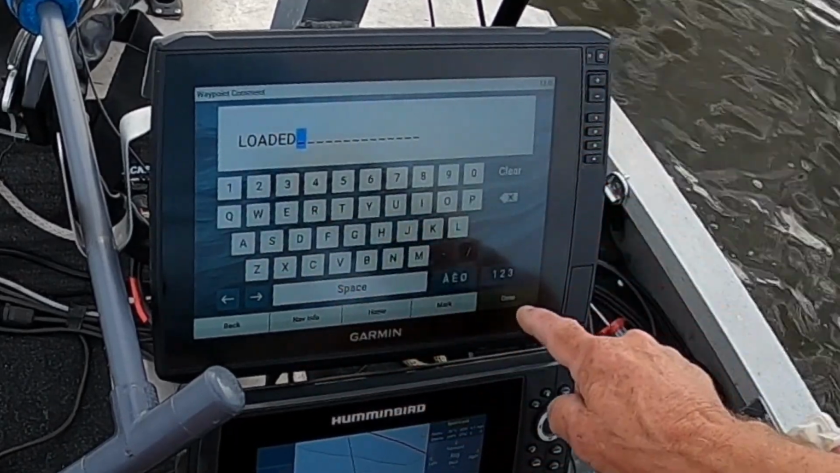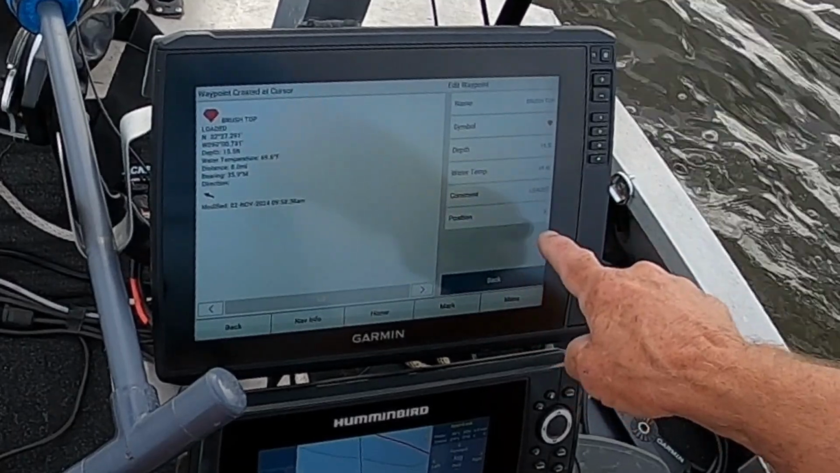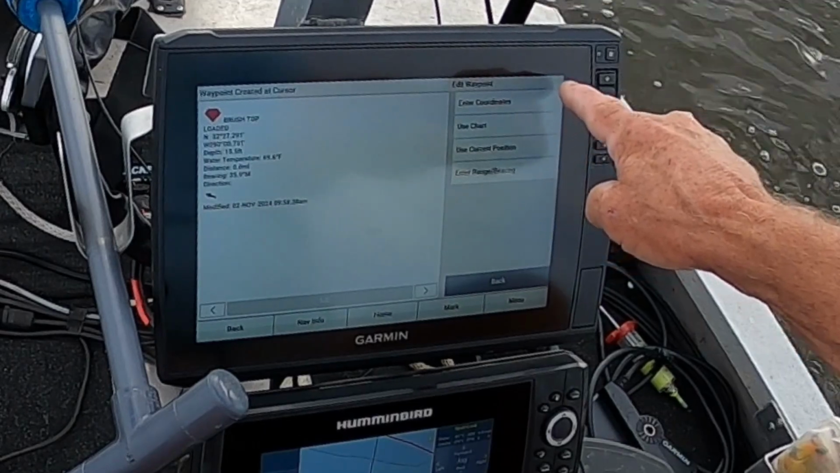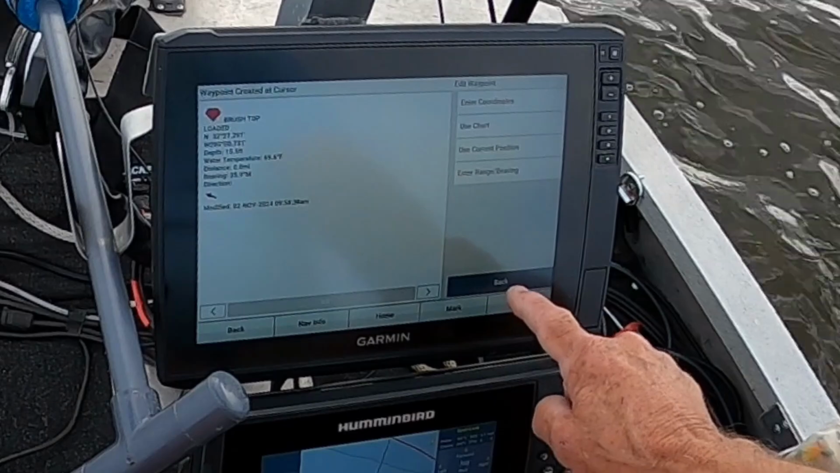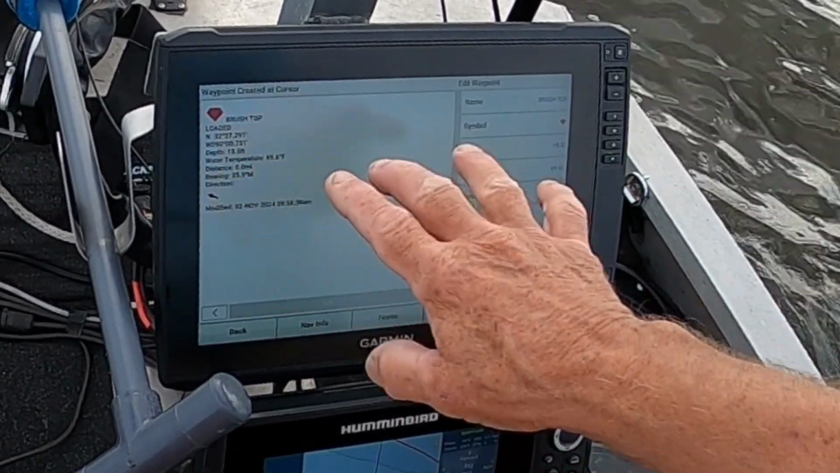We called it loaded, just a comment. Go back and look. Now the comment says loaded. The position, if you want to enter the coordinates, you can do anything you want to. But I'm going to show you this right here. This right here is an area called the sawdust piles. And this is a great area to fish in during the spring and early summer. Actually, it's pretty good right now in the fall.